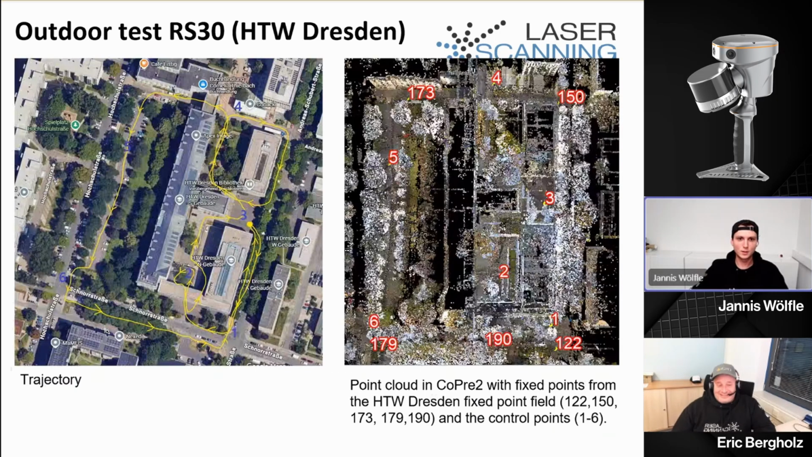Yeah, then we come to the test at the HTW in Dresden. This is part of the building of the university, let us call it Applied University. So this area, and I maybe can talk while we choose it.